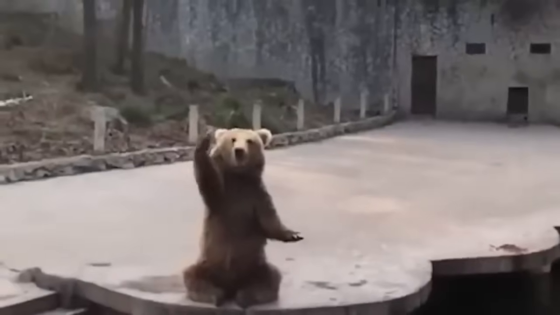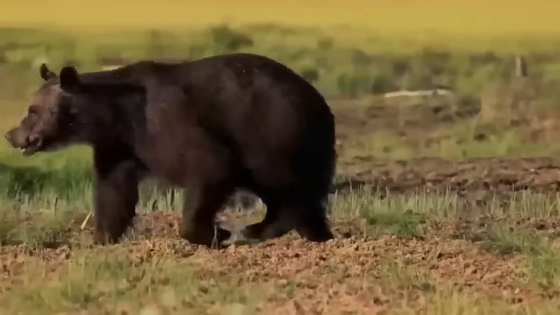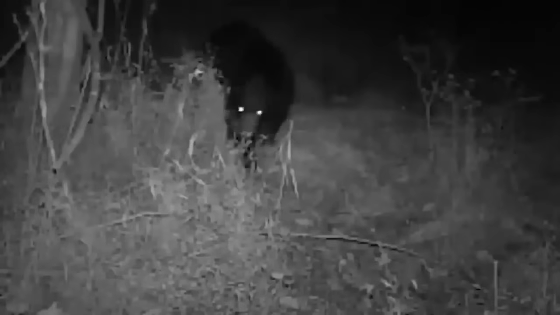A bear. So you know how bears are usually all fluffy and adorable? Well, let me tell you, don't invade their personal space, my friend. They can get pretty feisty. In this video, we've got a little bear who stumbled upon a trail camera, and boy oh boy, he wasn't having any of it. He went crazy shaking and wiggling that camera until it broke. I mean, it's hilarious to watch, but I kind of feel sorry for the poor camera.